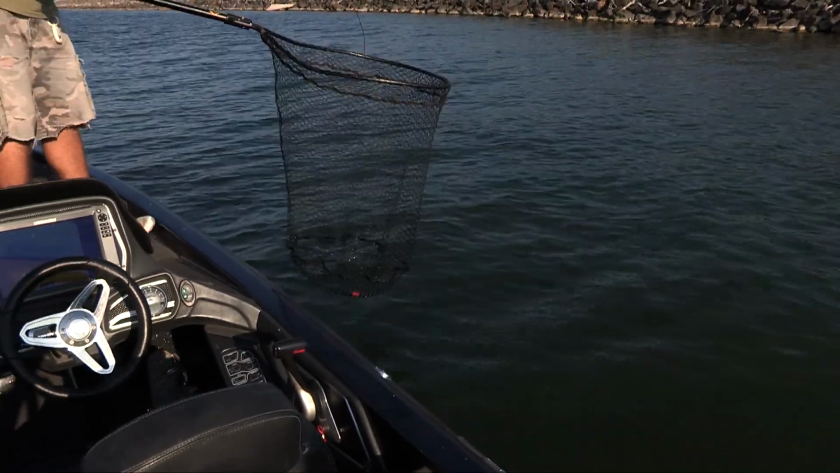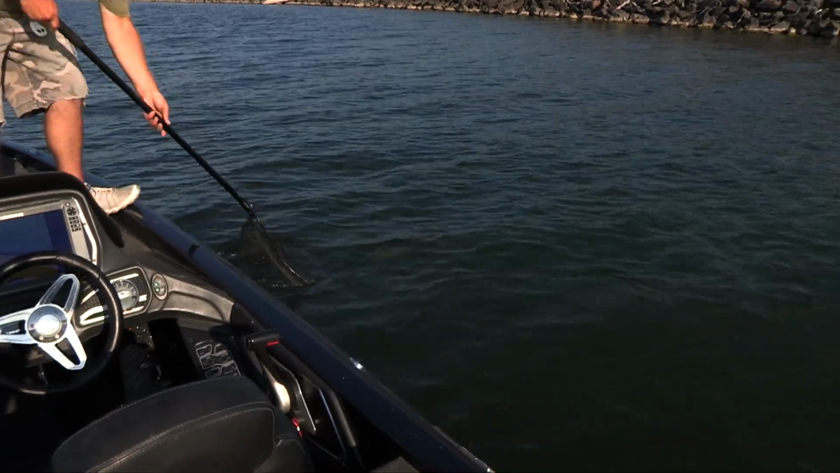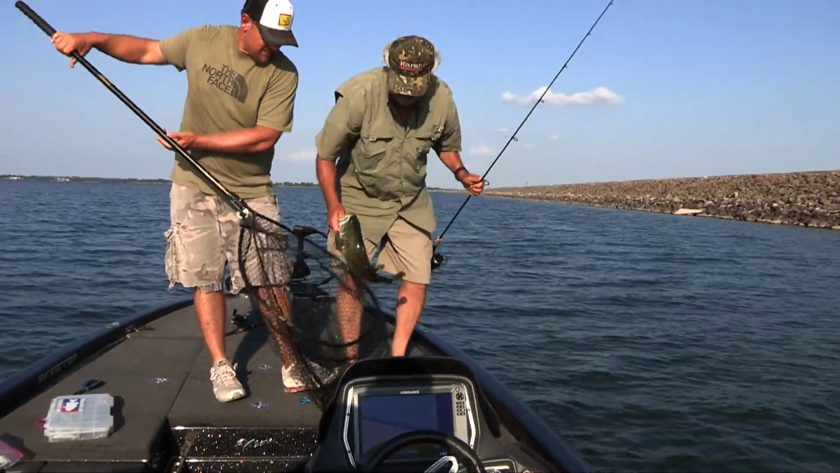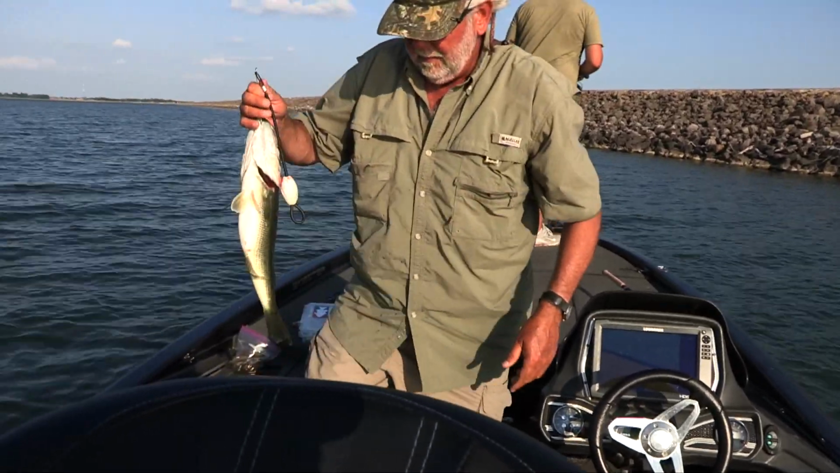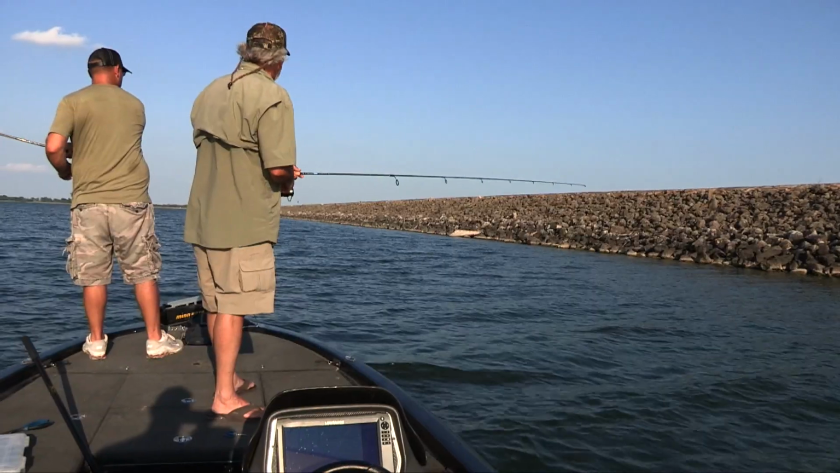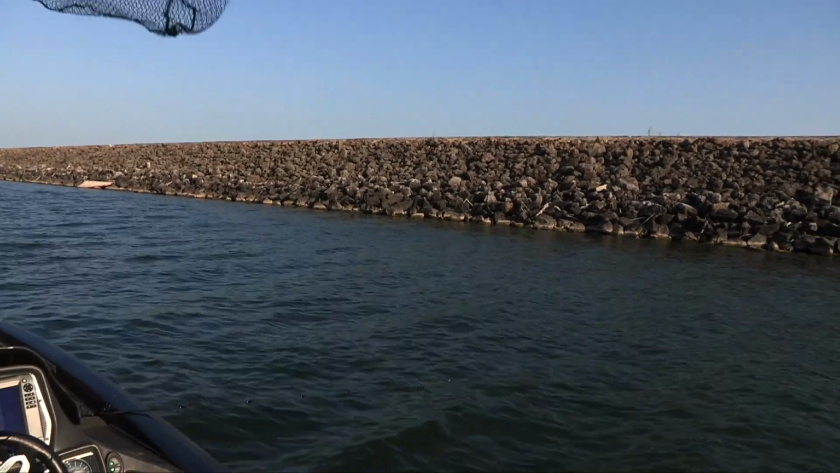And I'm not talking about a 4 or 5 pounder. I'm talking about a true giant that you know in your gut is the winning fish if you can just get her in the boat. I knew they lived here from past experience, and all I was asking for was a chance. But we had no idea what kind of encounter we were about to have, and the rodeo that would soon follow. Oh yeah, that's the one.